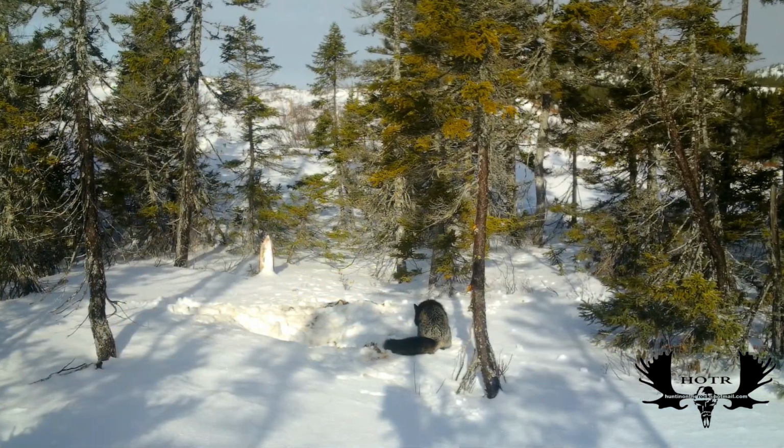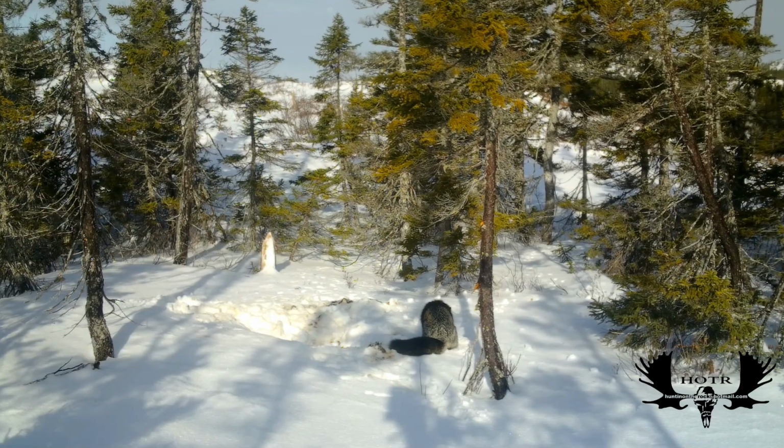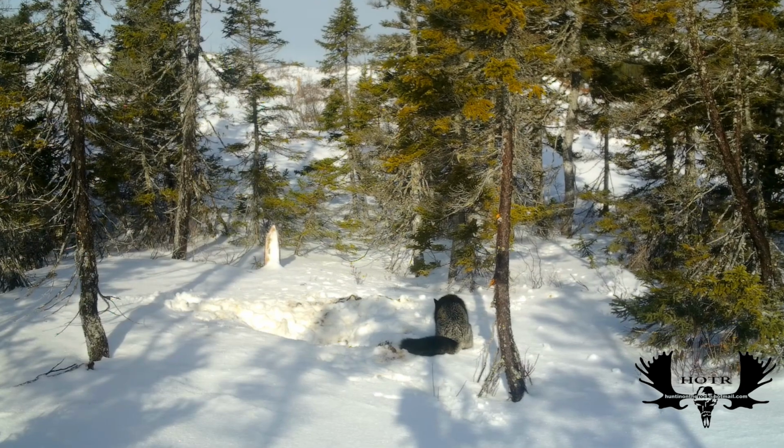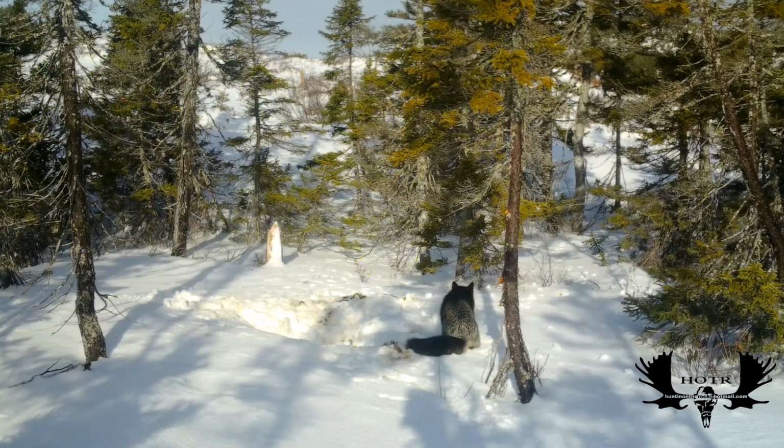It wasn't just a red fox there, but this beautiful black fox, or I think silver fox is the proper name. Yeah, it was beautiful. Really nice colors.